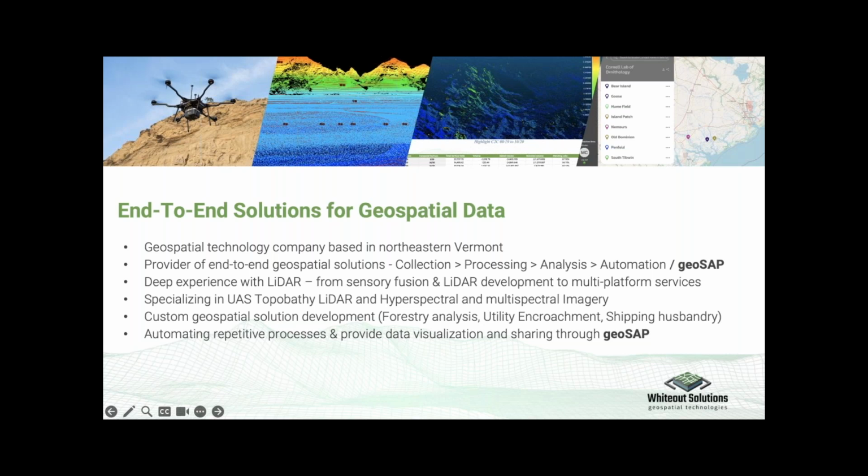Our background has really been in LiDAR technology since the founding. Matt and Christine, who founded Whiteout Solutions, spent the first few years actually developing their own LiDAR package, doing sensor fusion of GPS, IMU, and LiDAR systems to develop a more affordable UAS system.